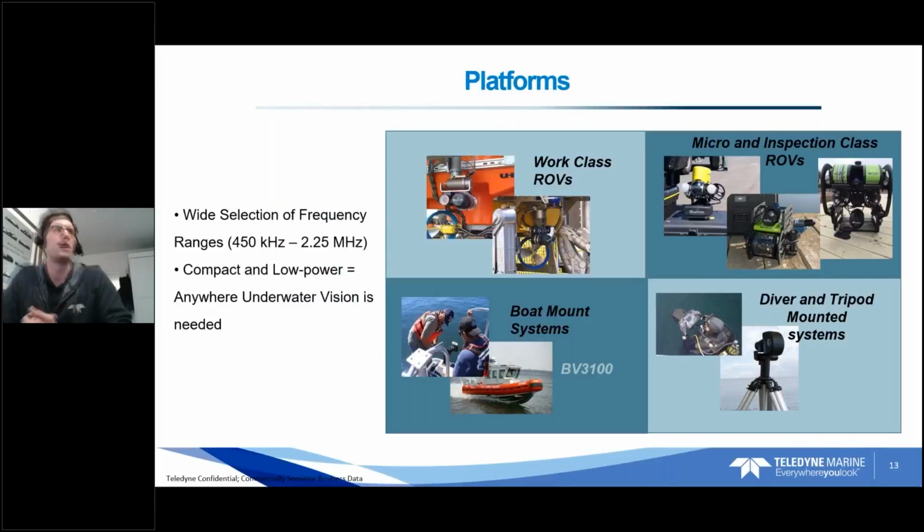Platforms: because it is a compact system, it's low power, you can really stick it on any number of platforms. We do have work class ROVs, a historically common use offshore, sticking them anywhere on the ROV just to look at offshore oil rigs or any offshore structure. This is becoming very common. It has been common historically, but is becoming more of a popular application, sticking it on your small ROV. We actually have our Teledyne Blueview ROV on the right here.